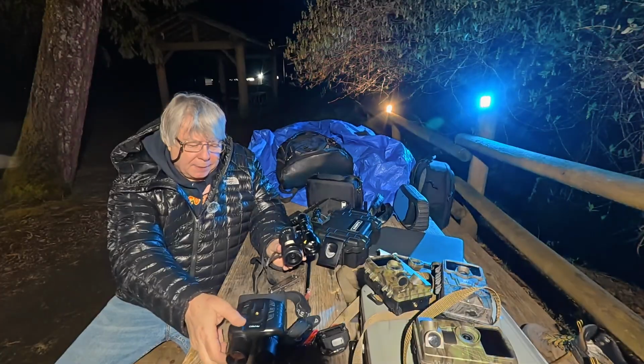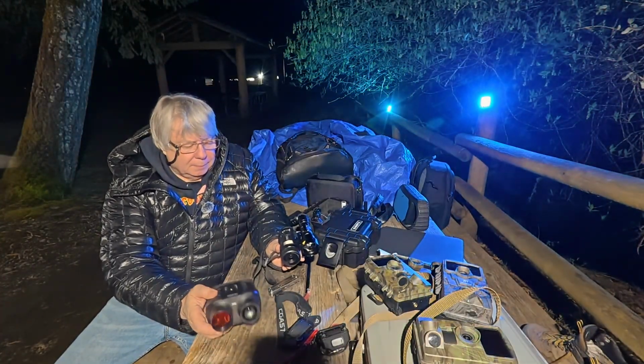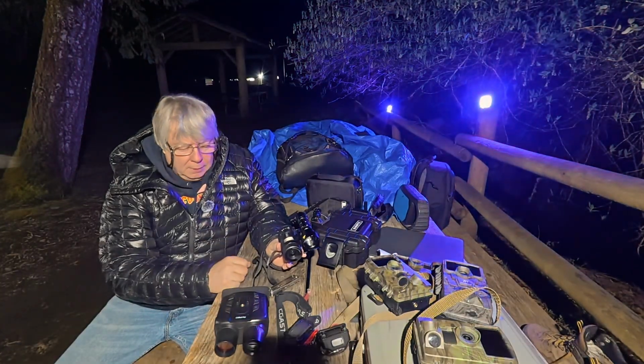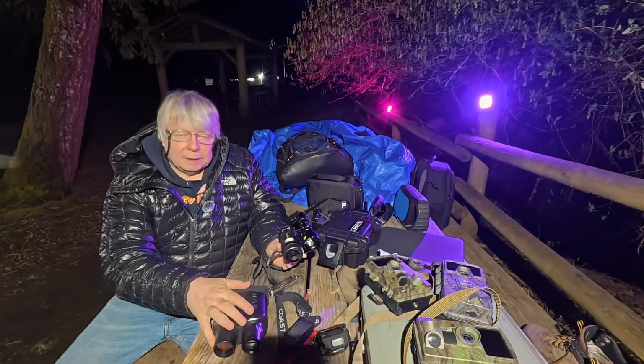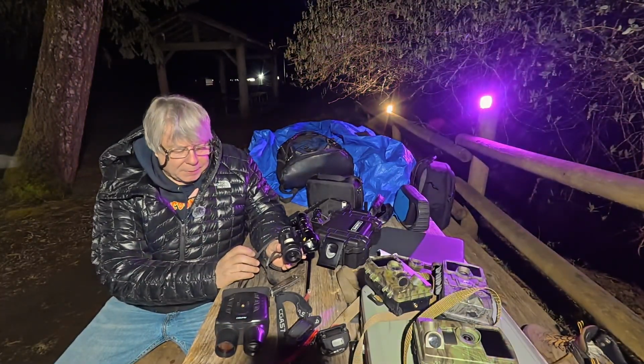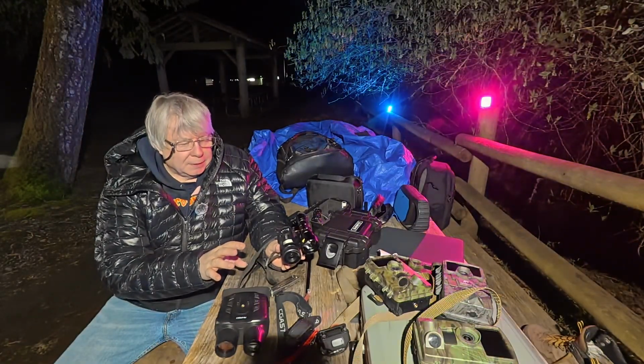So we're going to test that with the Akaso. But for the sake of convenience, the Akaso is basically ready to go right out of the box. This requires assembly.